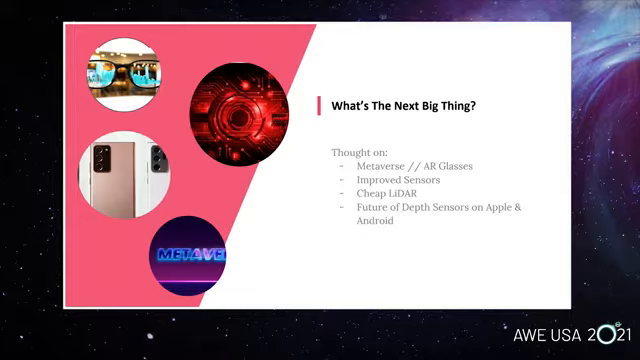Also, we're seeing Android race with Apple. We've started a land war in this depth imagery. So I think that competition is just going to constantly improve what's available to consumers.